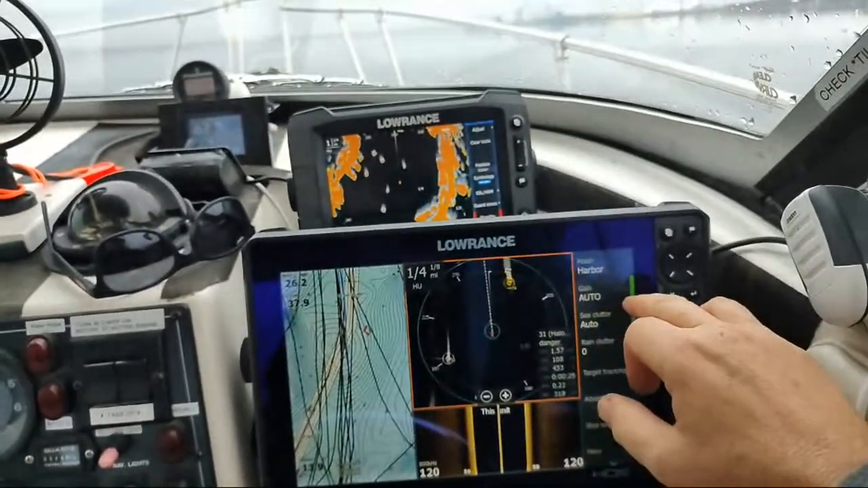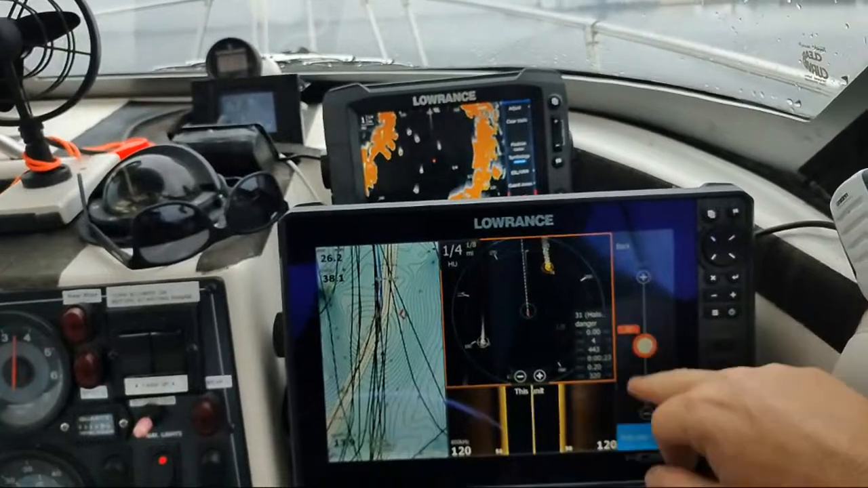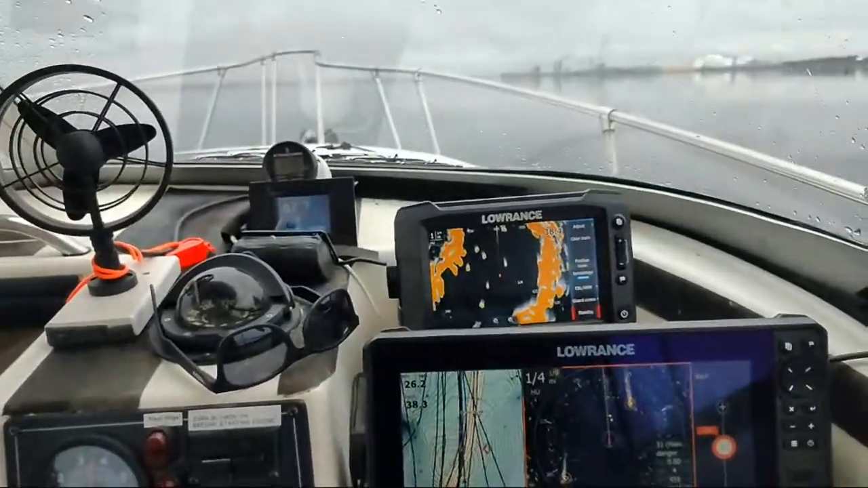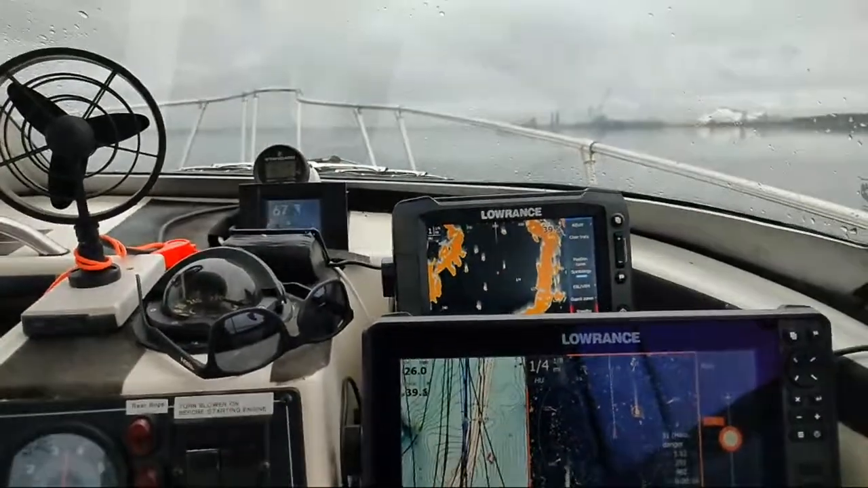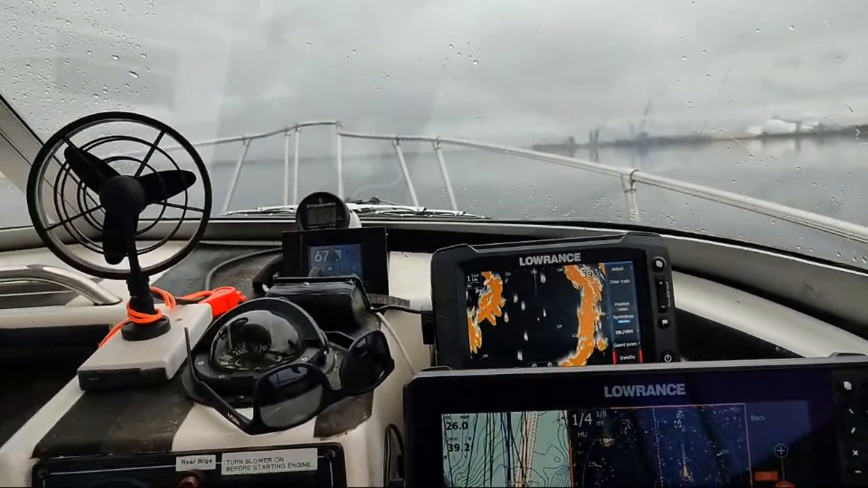Now I could also turn the gain up on this radar, and those birds that just flew by would very easily show up. We got this little marker right here, these dots. So a bird is flying right there. Wow, it's like glass out here right now.